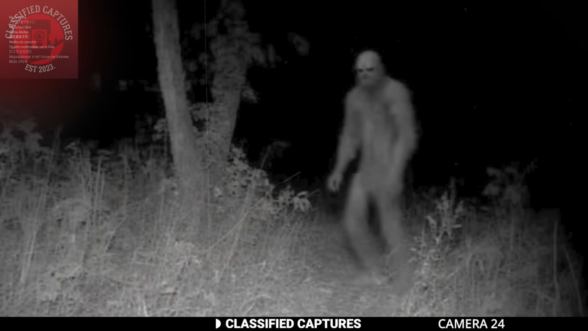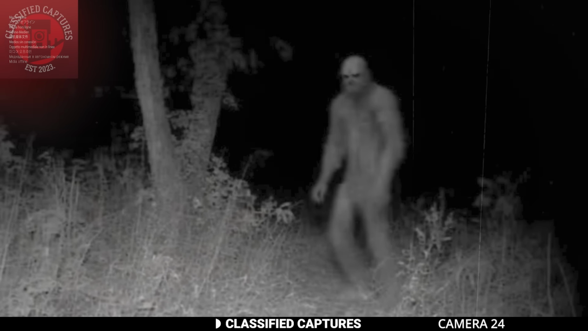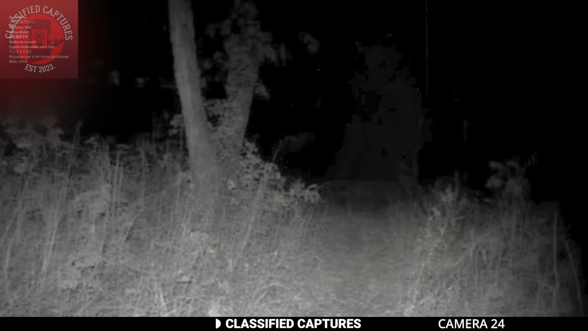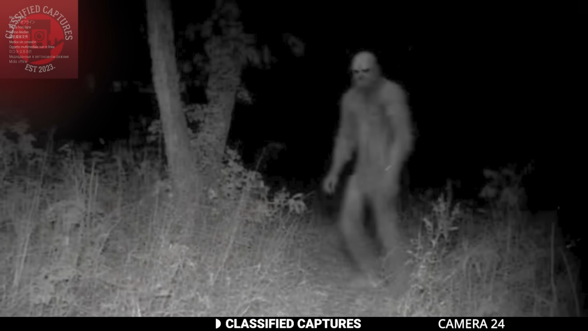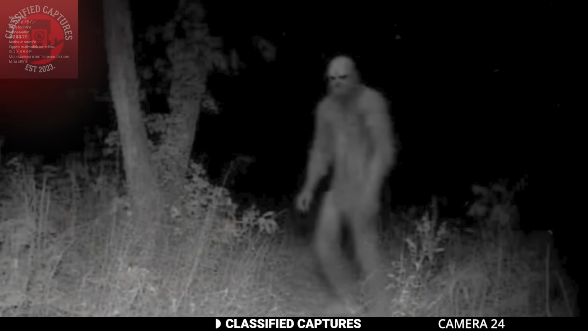Think that was peculiar and scary, then I wonder what you make of this next capture. For some, it would look like a thing of nightmares. This creature was captured on a trailcam one night. The trailcam capture begins with a serene view of the woods. However, the tranquility of the woods is abruptly shattered as this creature enters the camera frame.